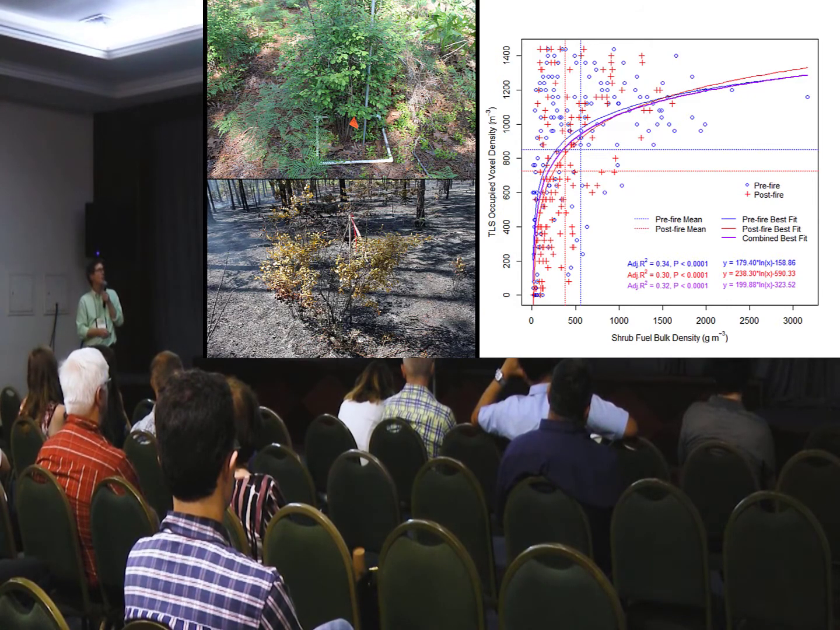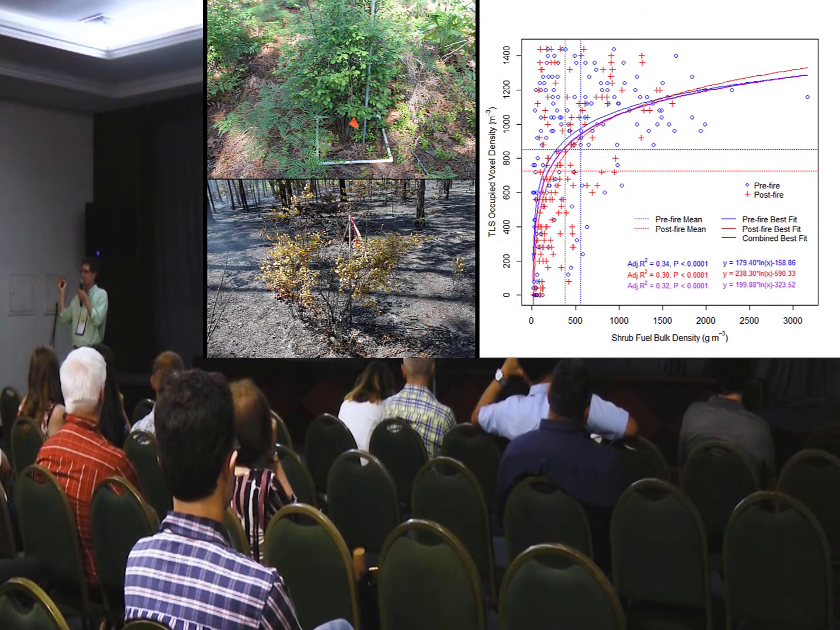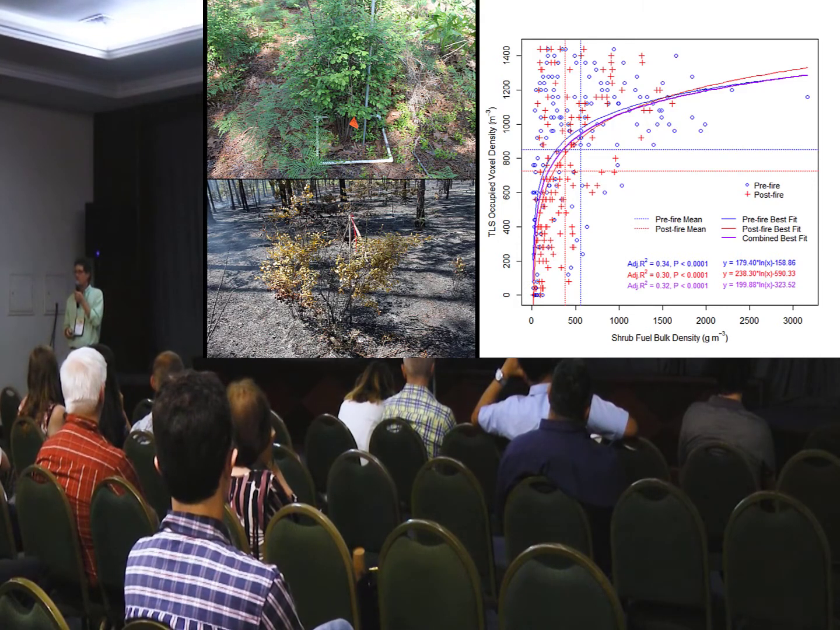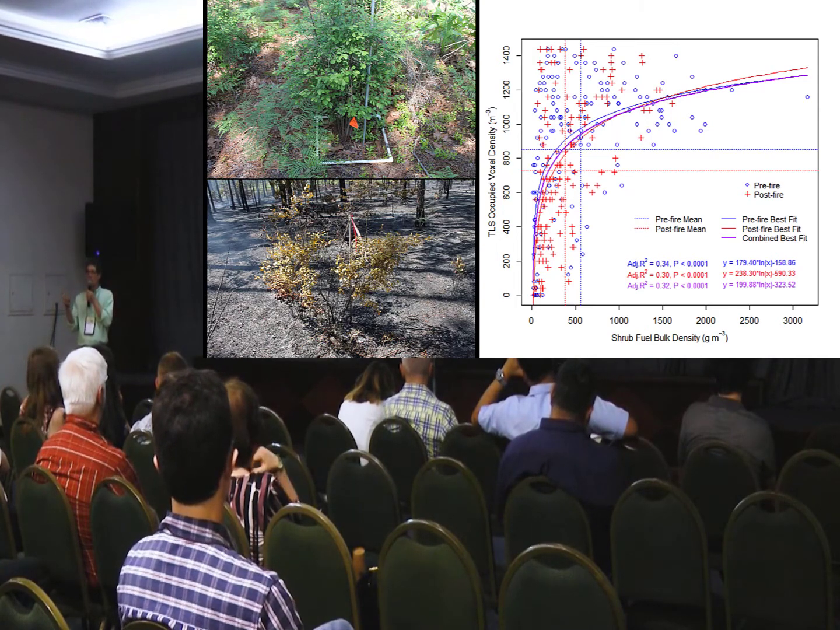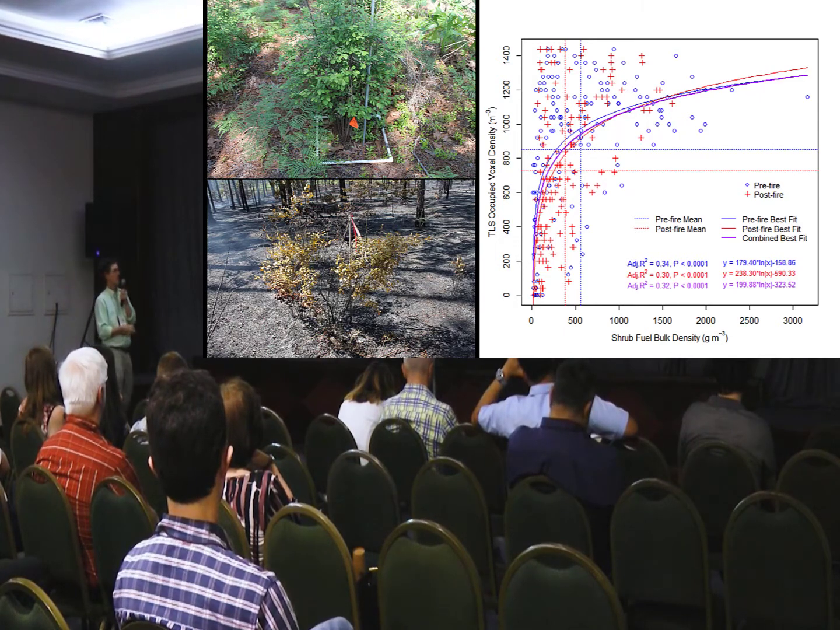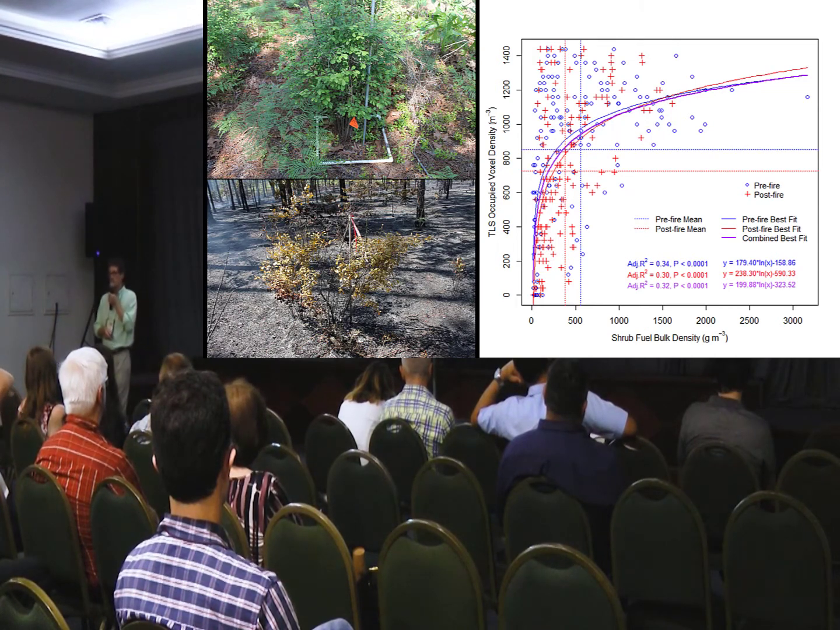So why are they so similar? Well, actually, when you burn something, it doesn't burn everything. And you see a lot of variation in fire effects. For example, this shrub here was just scorched. There wasn't much consumption, and you see this frequently. So there's a lot of reflectivity here on this shrub, even post-fire, compared to the pre-fire condition. So it's not a dramatic difference made by the fire.